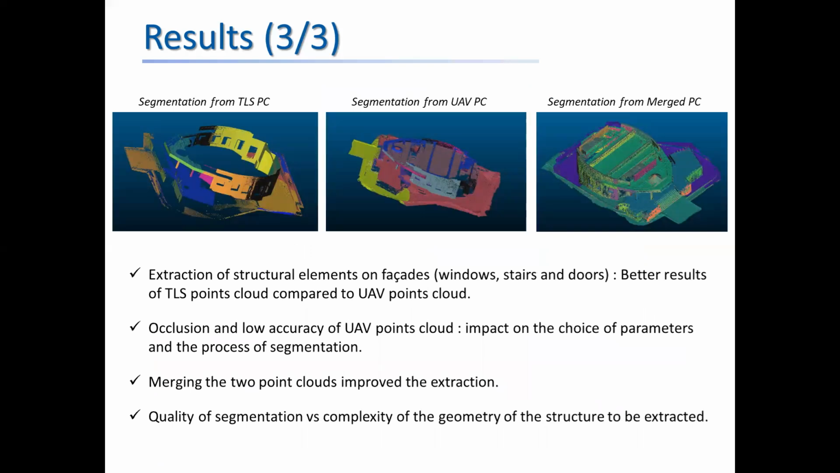This result shows that the quality of the integration of the two point clouds depends also on the complexity of the geometry of the structure to be extracted.